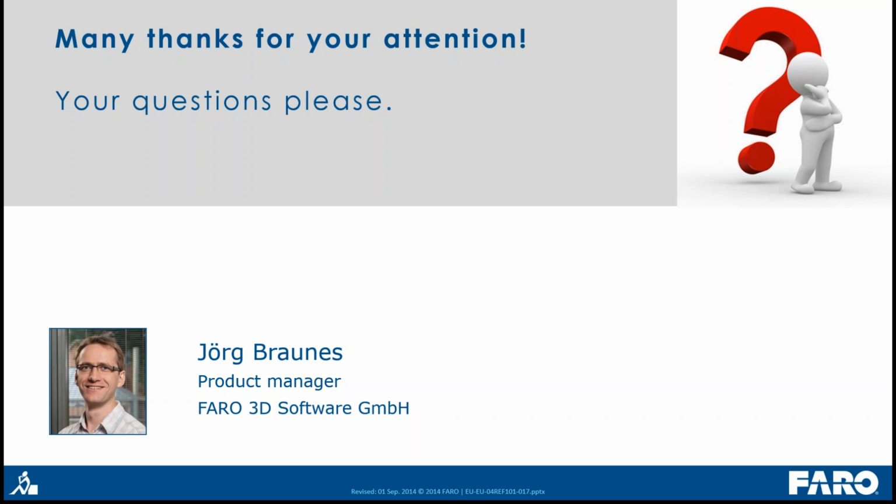Will the plane intersection tool work with curved surfaces? No, it's a plane intersection tool. Right. You need a plane, but you can use any plane surface of your model.